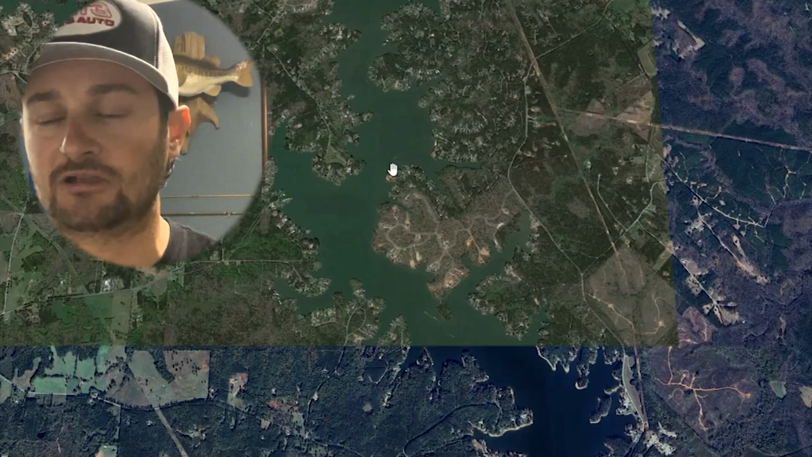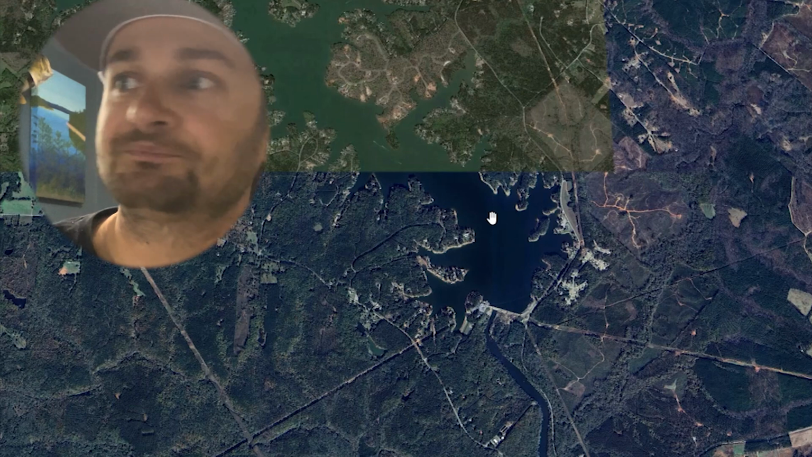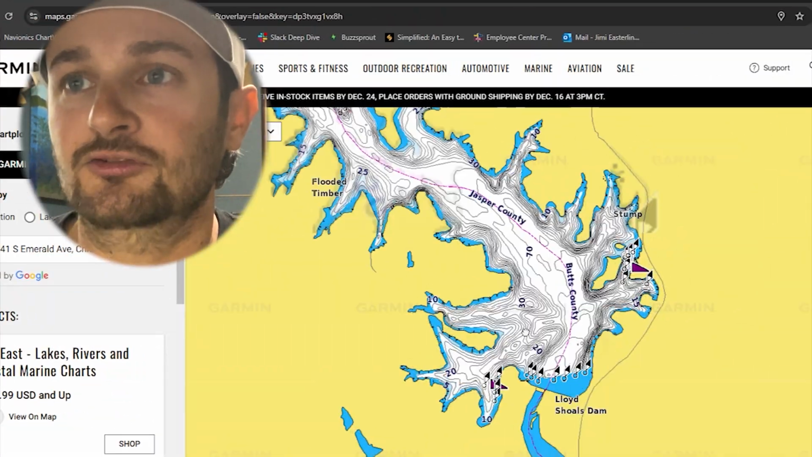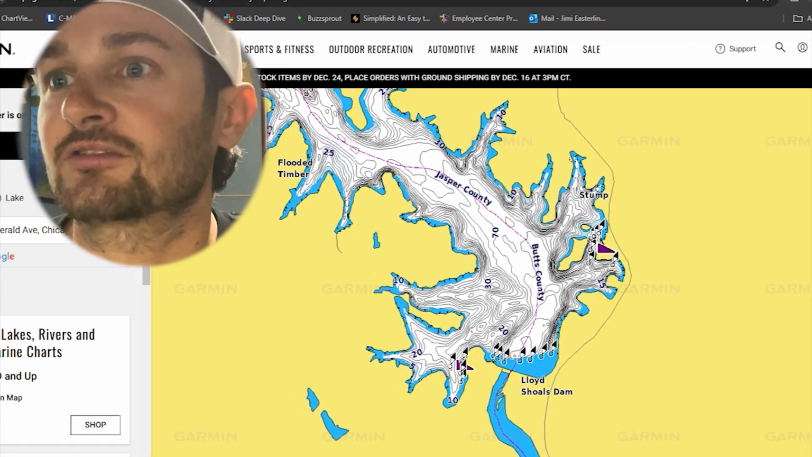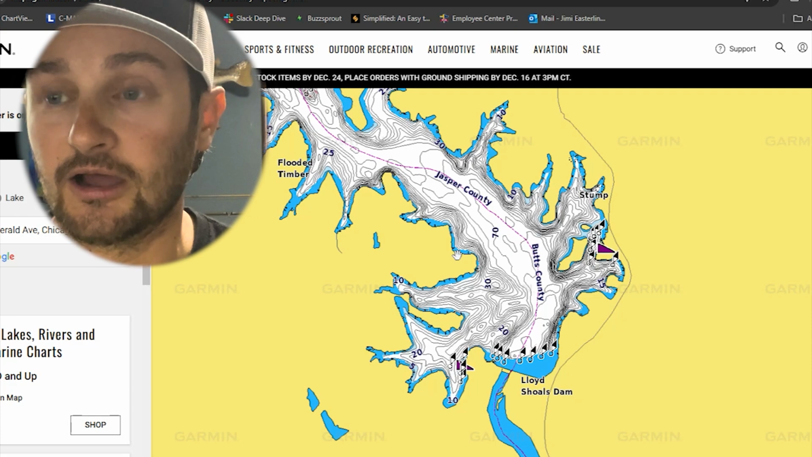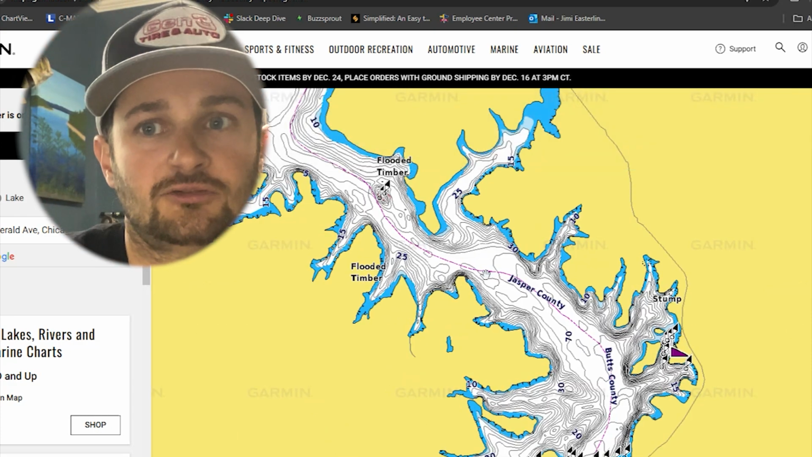So let's talk about a creek. Here we have the main lake, and what I'm going to do is go into the lower part. I'm just going to pick an area of the lake. Now, when you look at the lower part on this Garmin Navionics, which by the way, as you guys might know, the Navionics web app is gone. It's now Garmin right here. Okay, so I'm going to pick the lower end, and that's one thing with you guys: pick an end of the lake to fish.